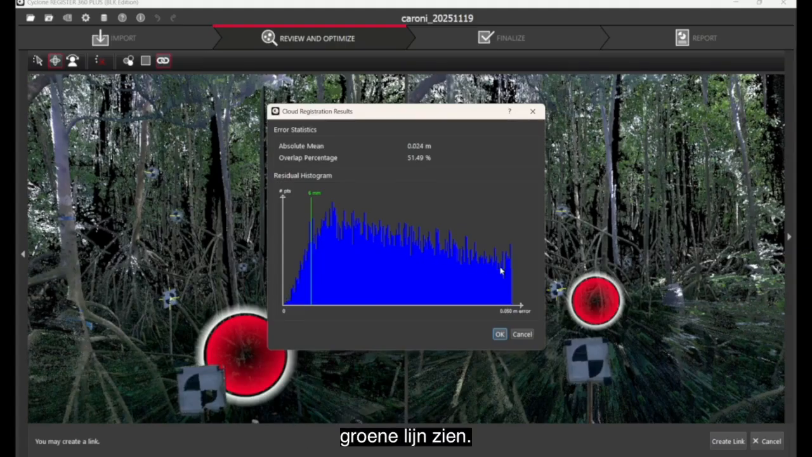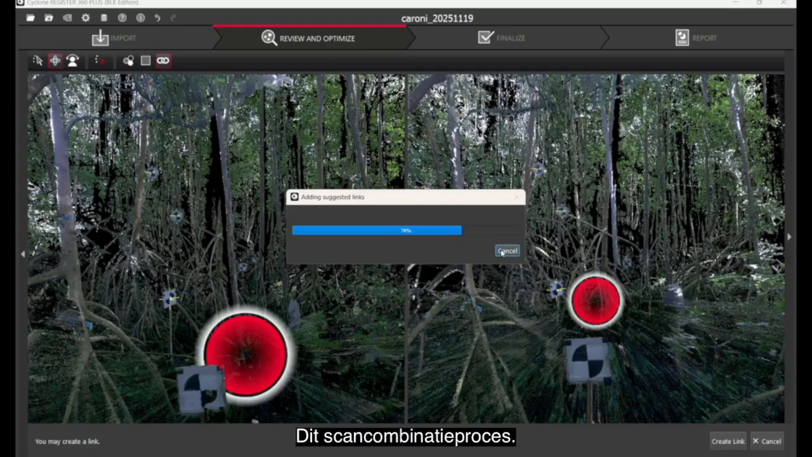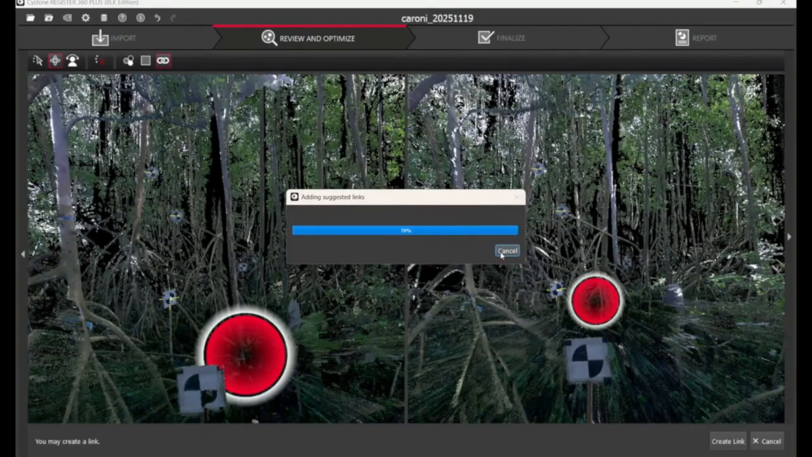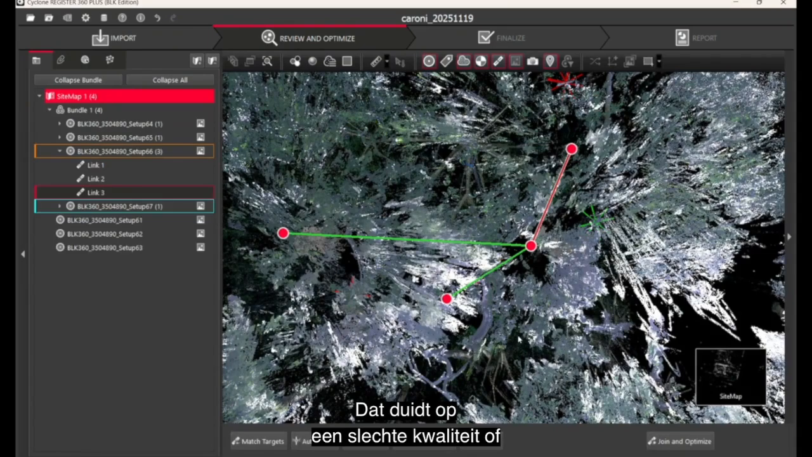So we can see most of the points are to the right of the green line. So we still accept it, and then we will redo this scan combination process. However, because we've already gone through this process once already, it will be more aligned, so it'll be an easier process, as well as it'll increase the accuracy. So you'll see the link added is red. It's a poor quality or poor level of accuracy.